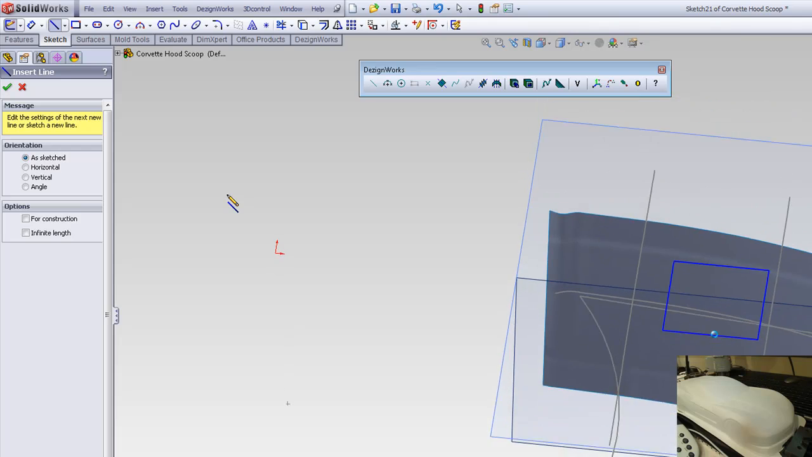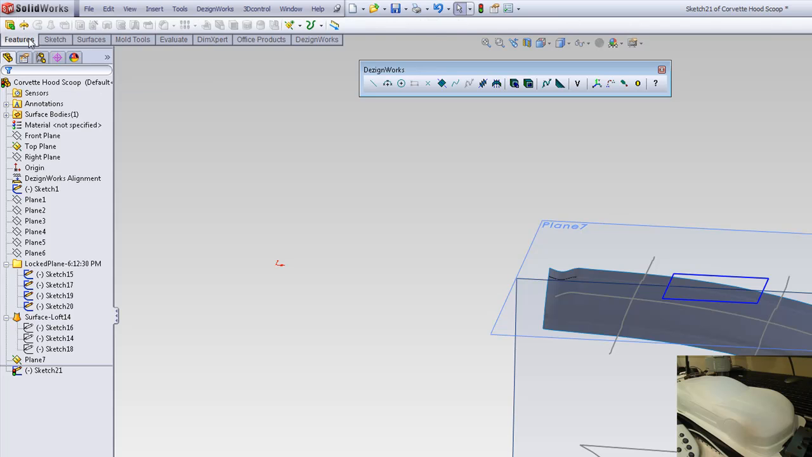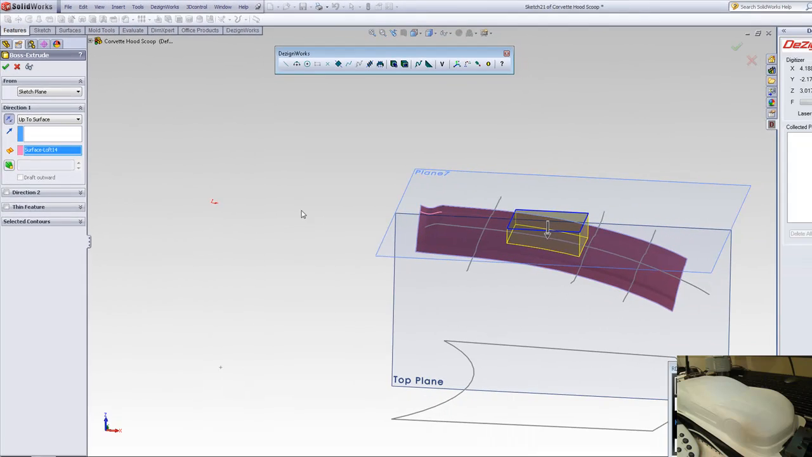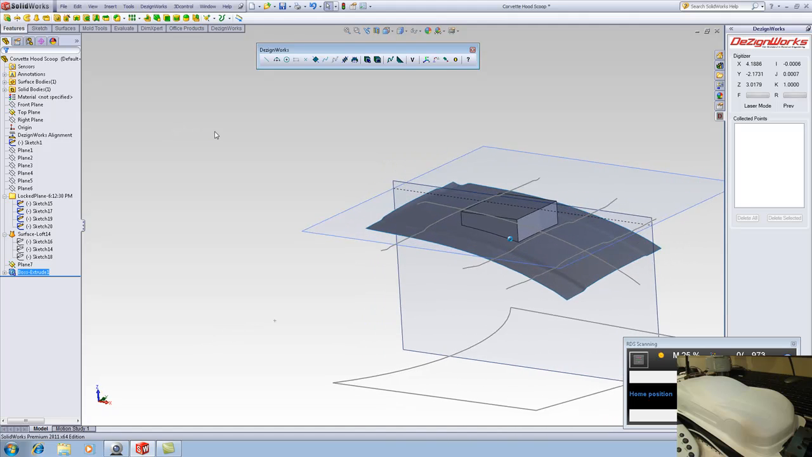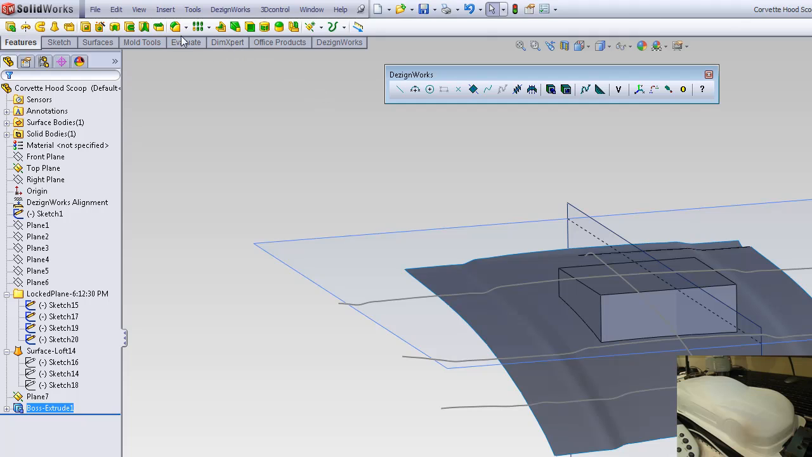The key is I'm going to go ahead and actually extrude this down to get the shape. We'll set up the surface, and you can pick the surface that we used. Now we have our scoop. We can use all the SolidWorks tools to come in here and start filleting and rounding.